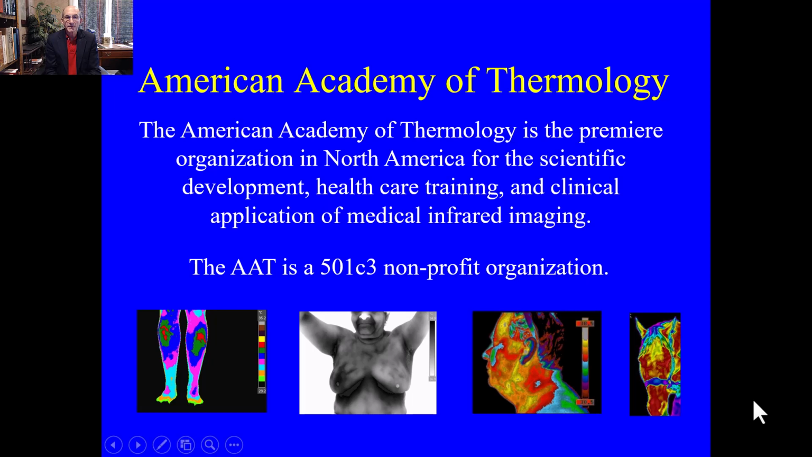The American Academy of Thermology is the premier organization in North America for the scientific development, healthcare training, and clinical application of medical infrared thermology. We have internationally peer-reviewed guidelines on neuromusculoskeletal, breast, oral systemic, and veterinary applications for medical thermology. We are a 501c3, which means we're a nonprofit organization.